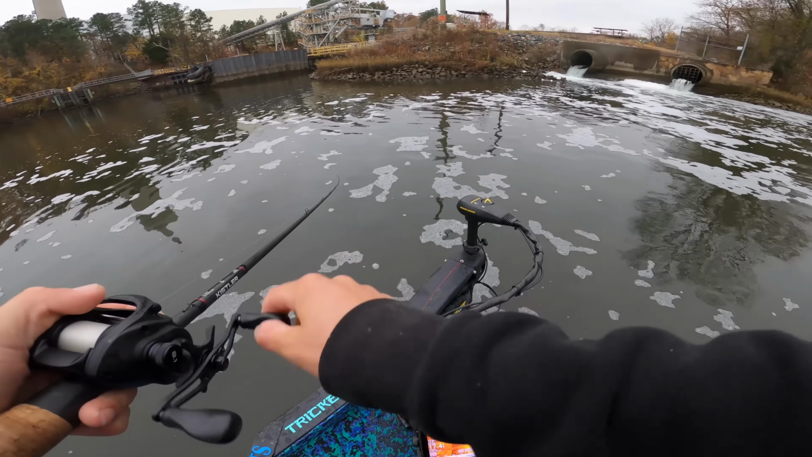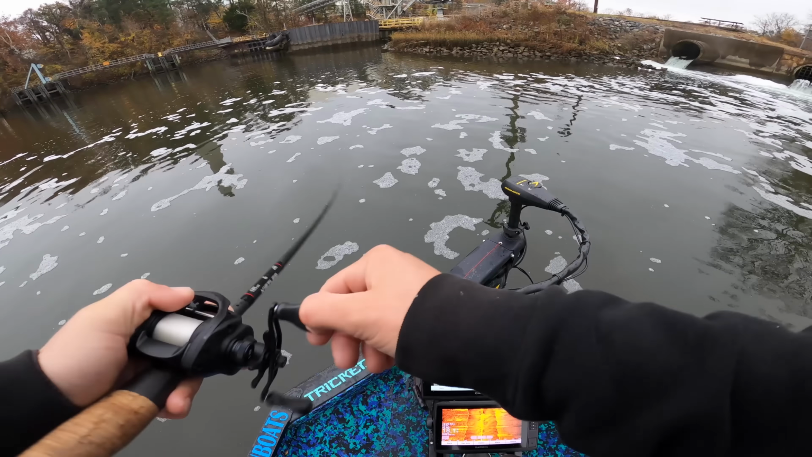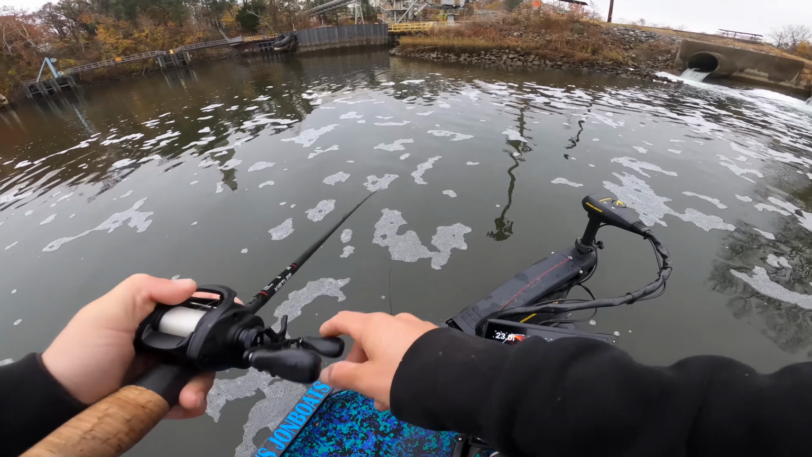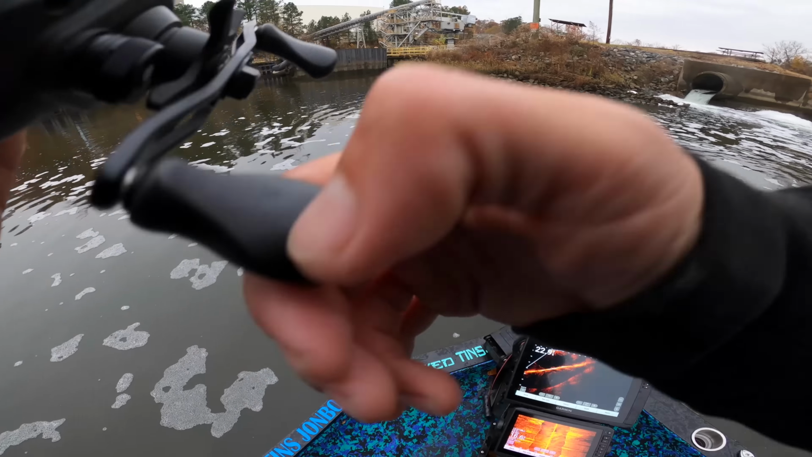Stop real quick at this outflow. It's like a hot water outflow too. 4 degrees warmer right here. Throwing that little jerkbait around. Threw the Ned rig through it. No luck. Such a good looking spot though.